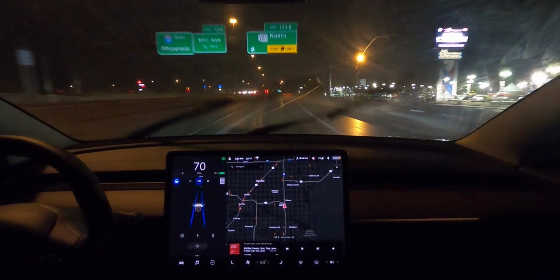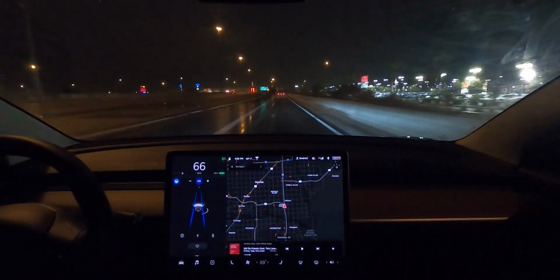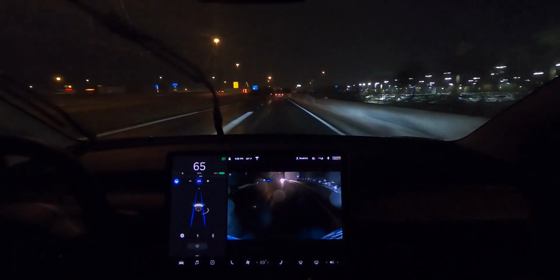Okay, let's see how it does this. See, it's doing a really good job. Like, I could barely see the lines through the mist when it does happen, and I'm not having any issues. I mean, Autopilot's not having any issues.